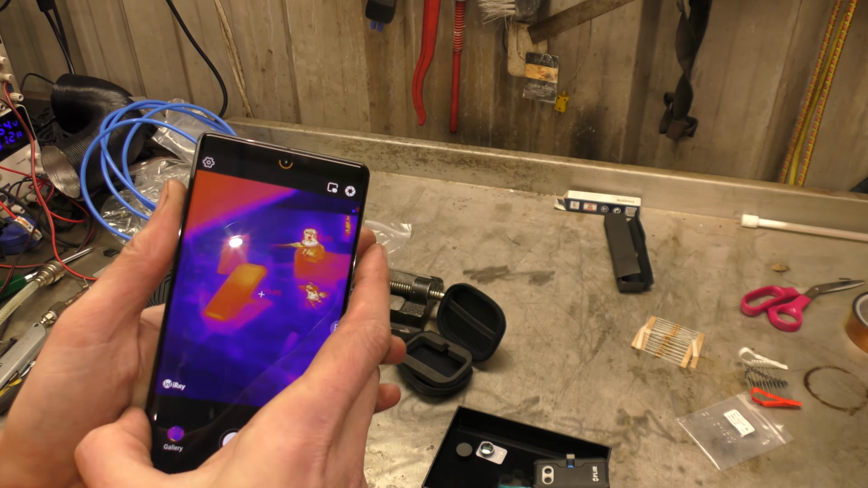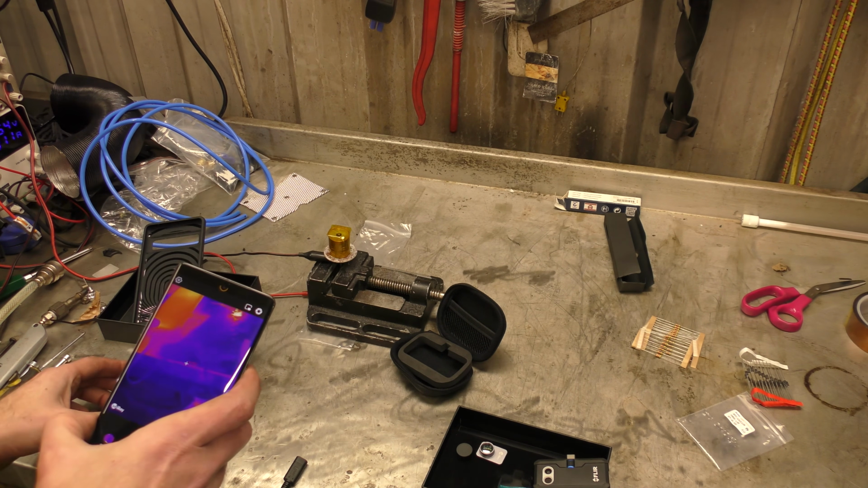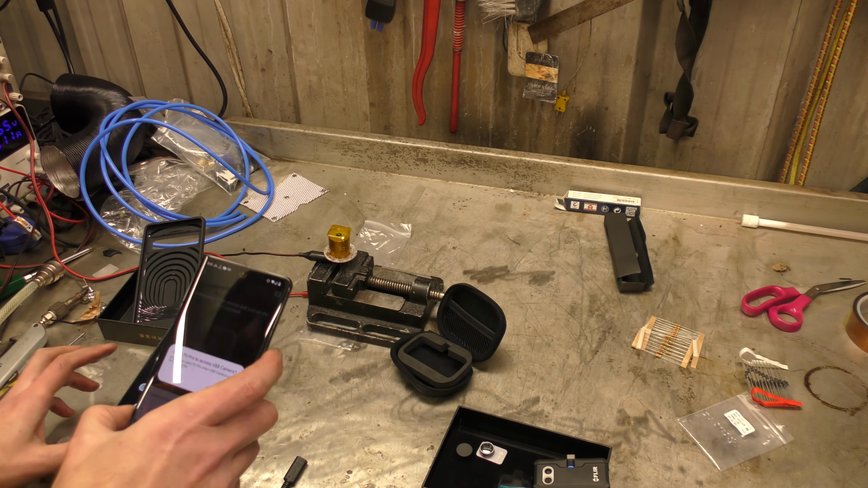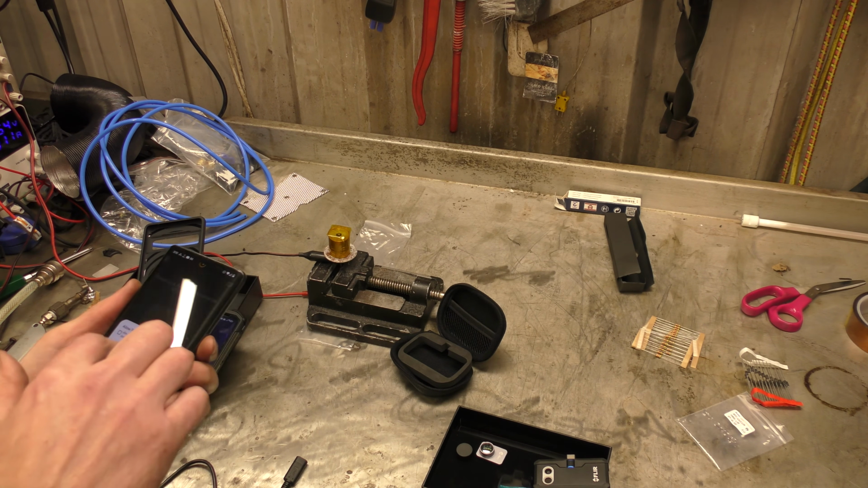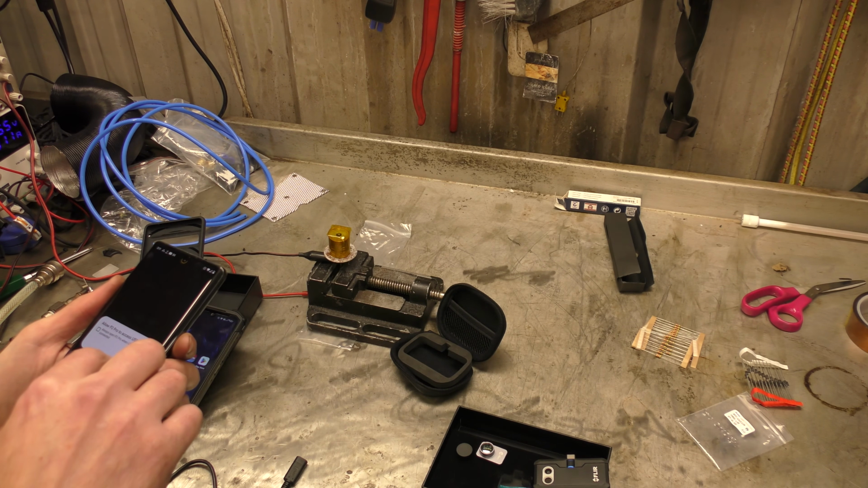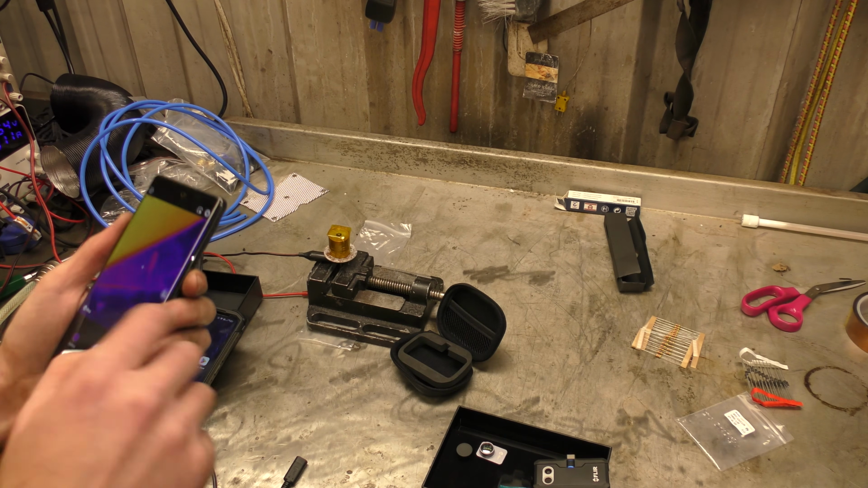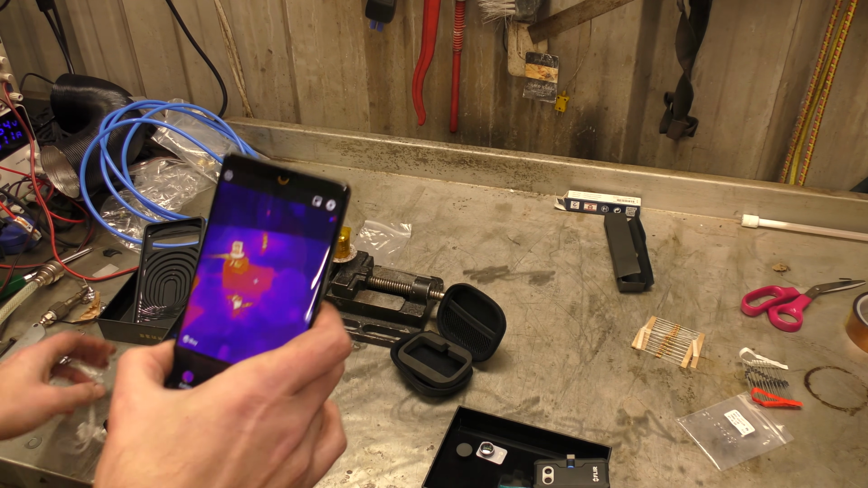Right, okay, so now I don't have enough hands again. Because we want to compare the... You just go away. Right, go away. There. So many USB questions.